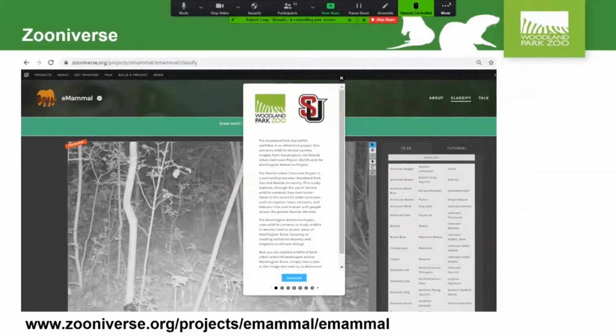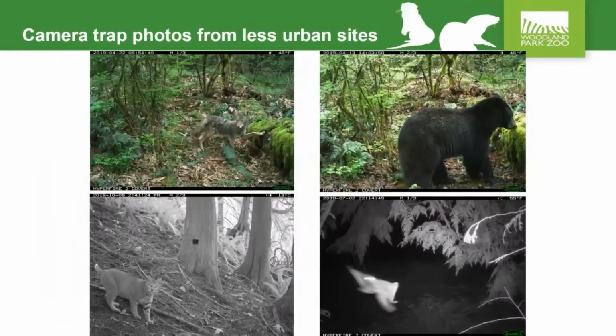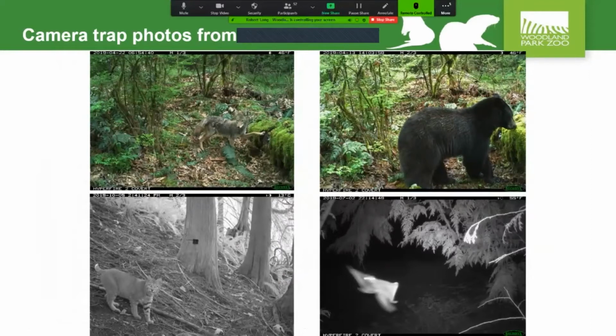So our camera traps, I'm going to go back just a second before I talk about this. Our camera traps, we actually recruit volunteer teams to manage those camera traps. So we are engaging the community in that way around actually putting the camera traps out, revisiting them, seeing what visits, and then bringing the data in and getting it to us for analysis.